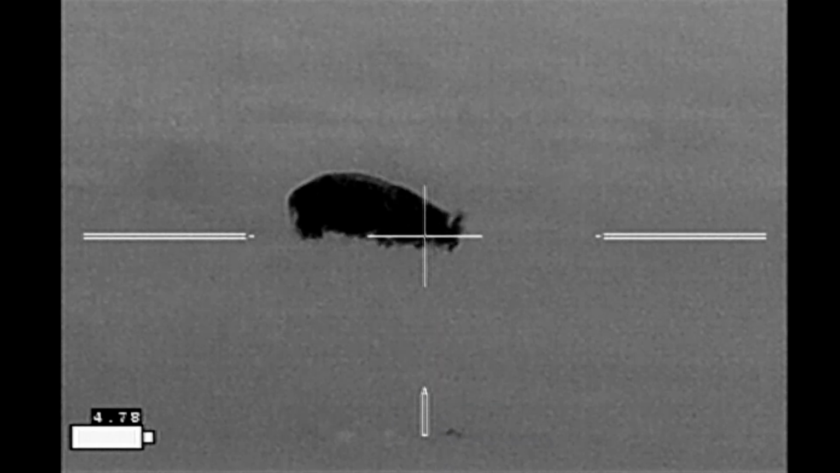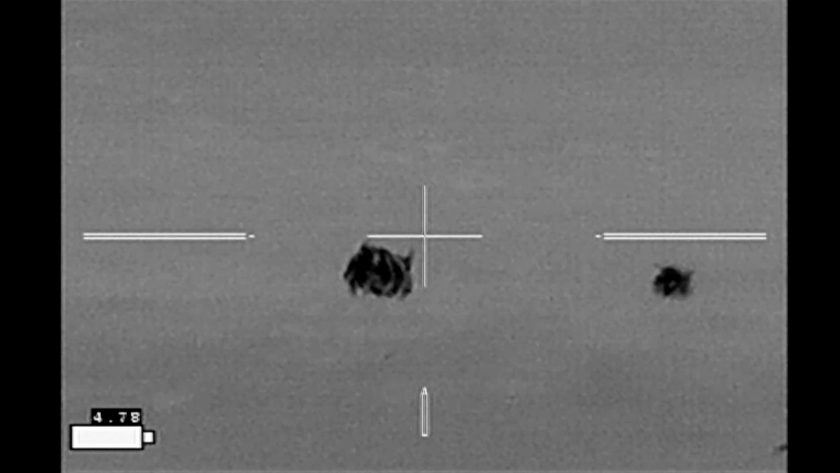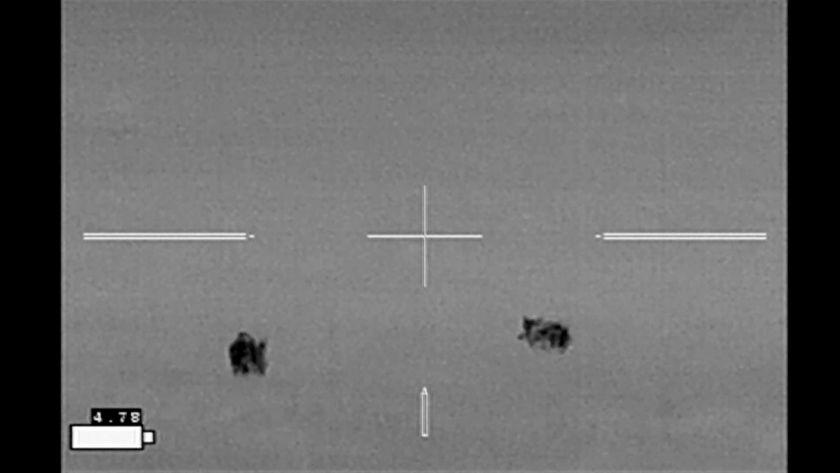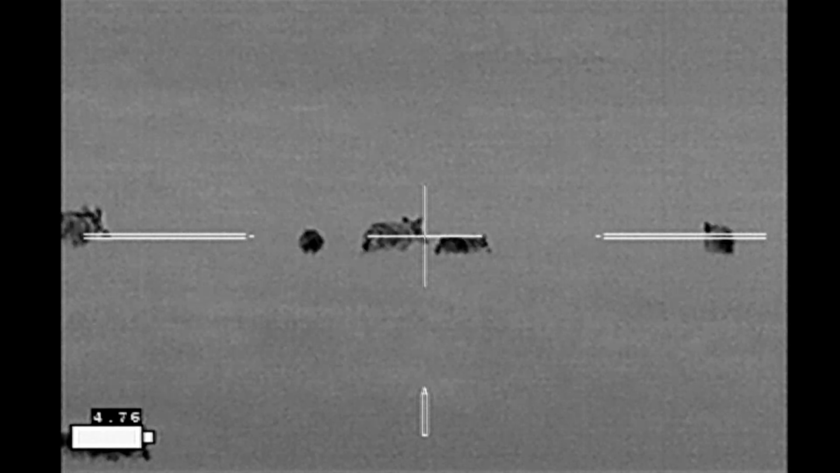Alright, here we go. She goes down. There's a cow and a calf. Cattle over there, so these hogs are between the 2 groups of cattle.